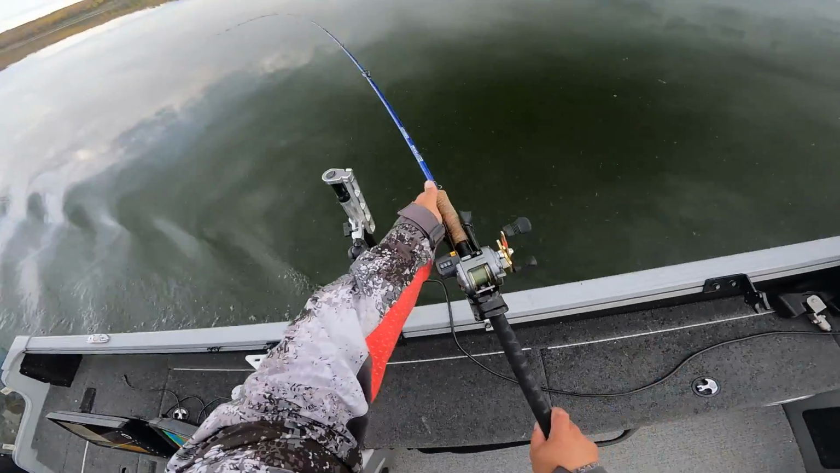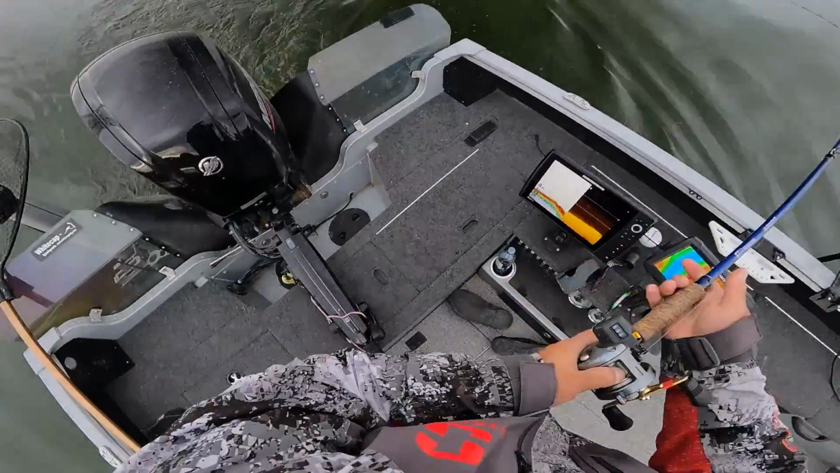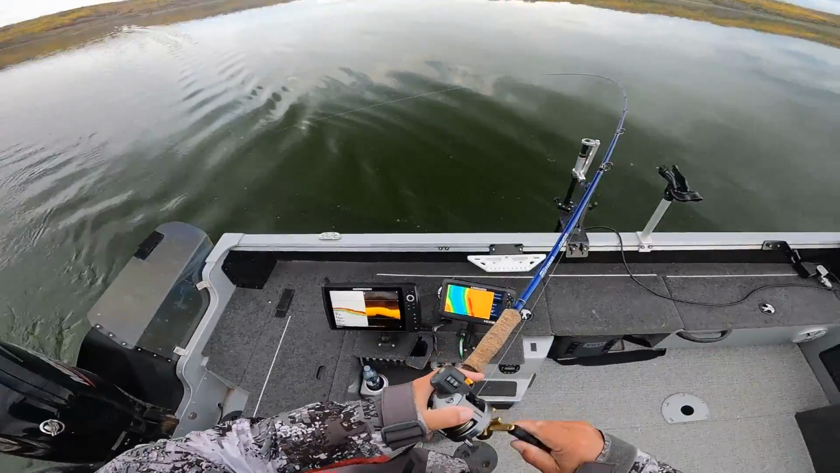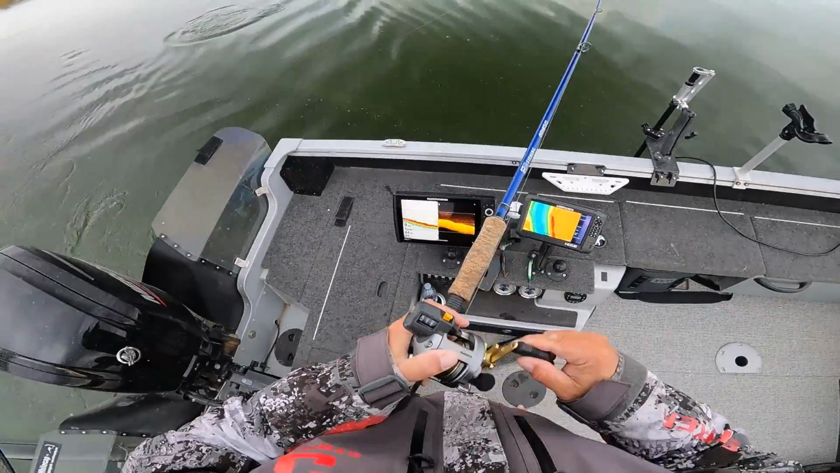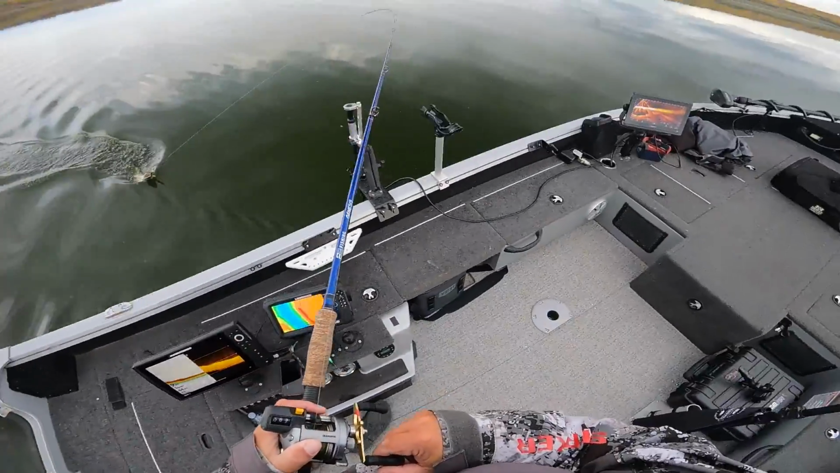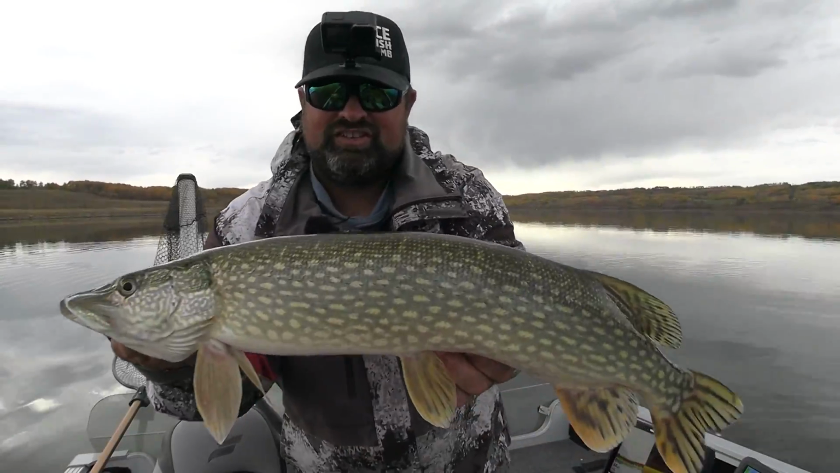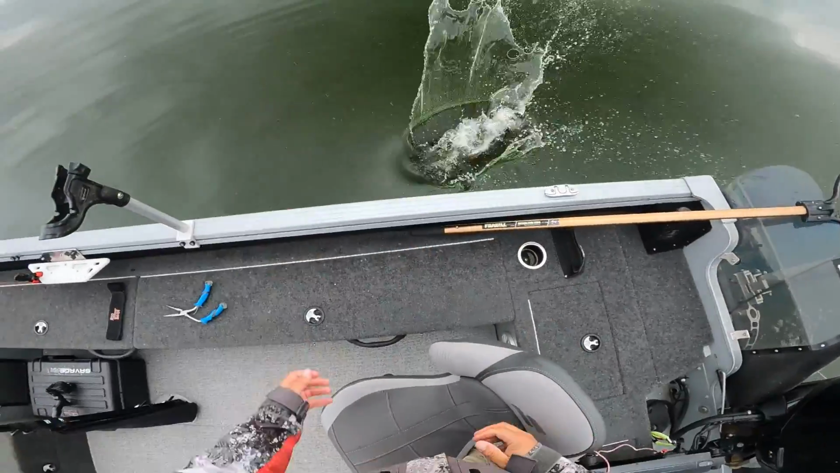Oh yeah. That might be better right there. Definitely got the bigger crank on. Got a little bit more weight to him. I'd like to eventually use my net at some point. Oh, it's a pike. Wrong species. That's an eater pike. Look at you. Well, biggest fish of the day is the wrong species. It's like a perfect eater.